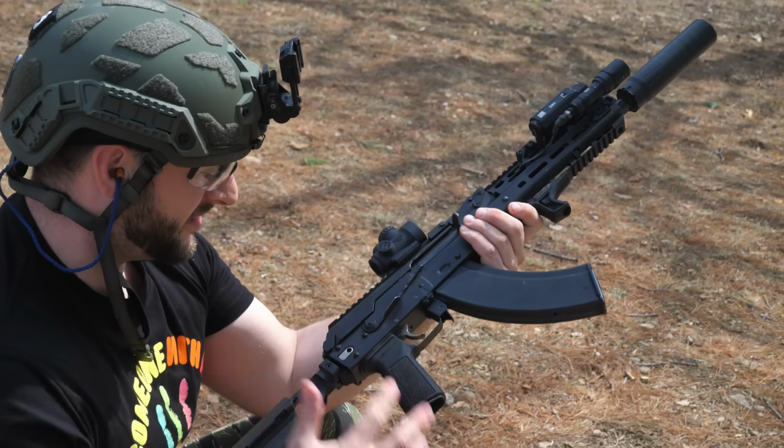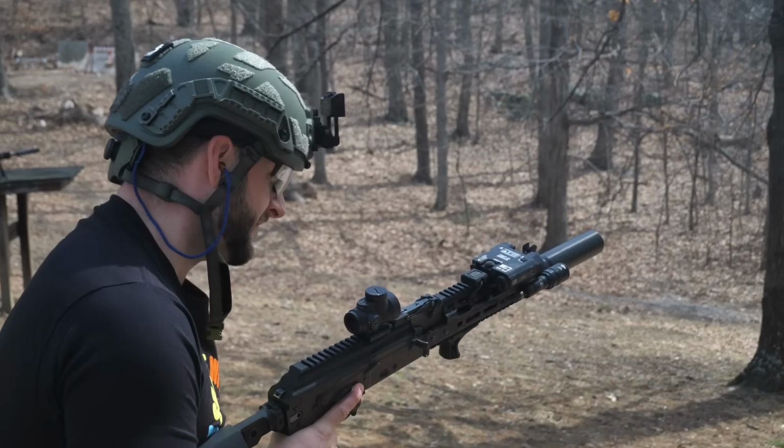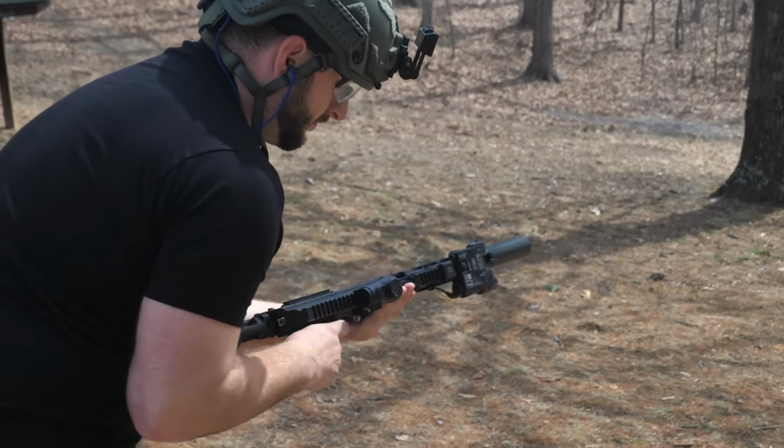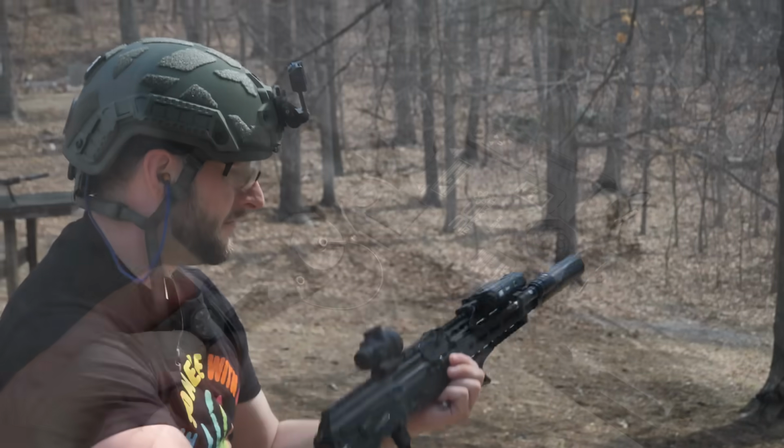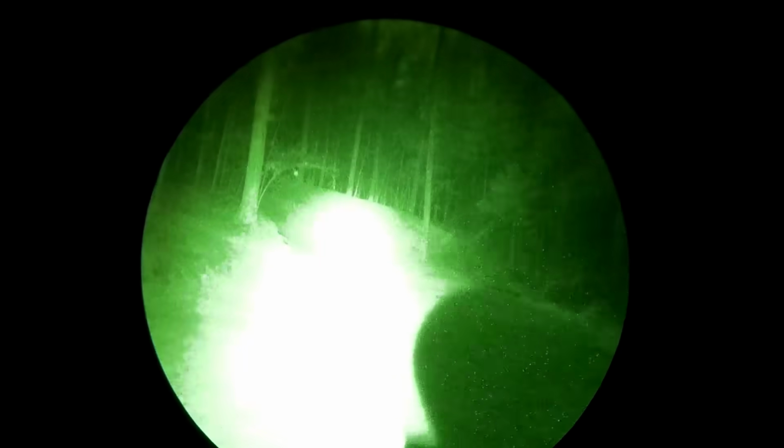My other concern was the durability of the DIR-V laser. It's not a cheap unit by any means, but I find it hard to trust these things, especially the selector switch. They just feel flimsy to me. I was hoping the switch could survive 2 nights of being constantly fiddled with in the cold, and it wouldn't pop off. Thankfully, the DIR-V worked just fine. It didn't break, and it didn't lose zero.